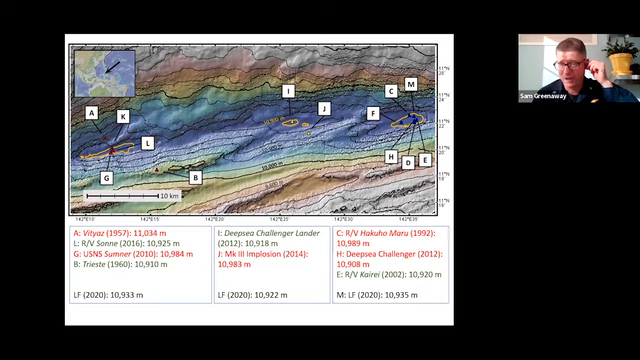Two would be, if unlimited resources, if I could have a gravimeter go down with it and actually measure the gravity field. And then three, I'd get a better acoustic sensor. I'd get a multibeam and see if we can survey this whole thing. Would be really cool to see.